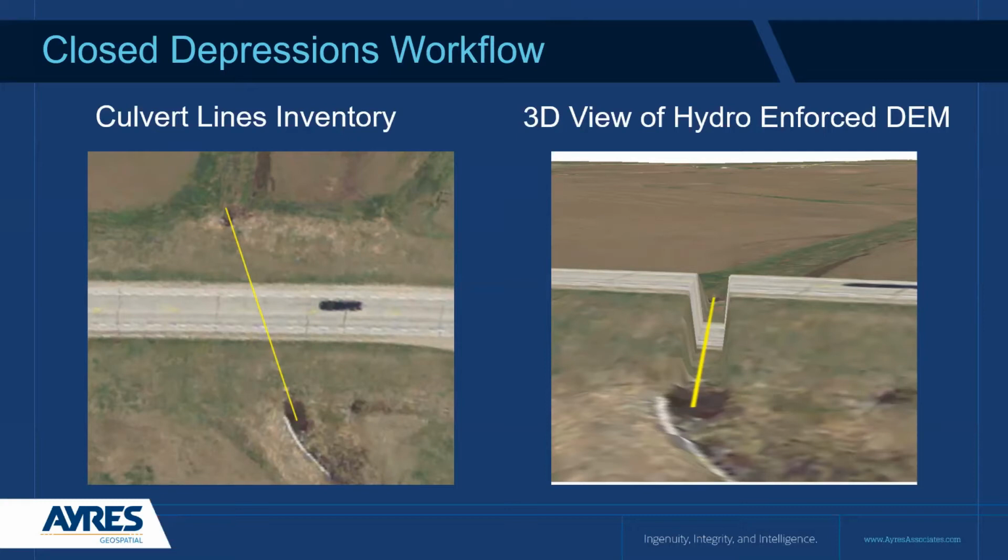We're going to burn that in order to create what's called a hydro-enforced DEM. That means that we're removing this digital dam from the surface of the earth so that water can flow through a road because there's a culvert there. If you don't do this, the water's gonna impound on one side of the road until it crests, but that's not how water actually flows. We need to burn in that culvert to the DEM to create a water model.